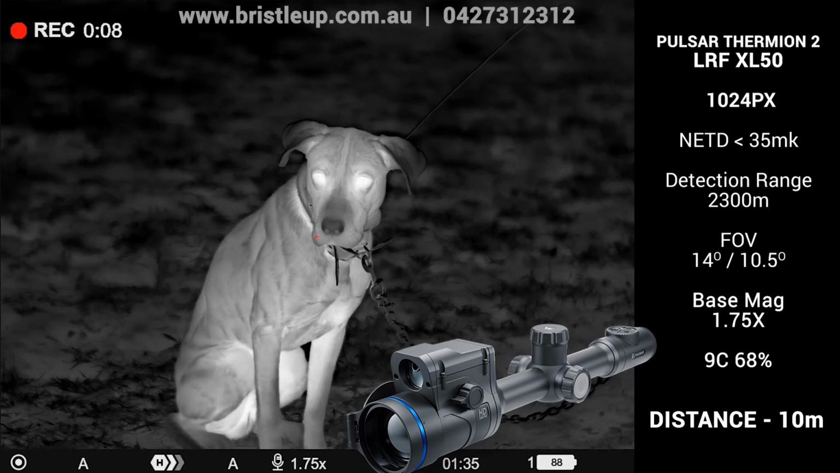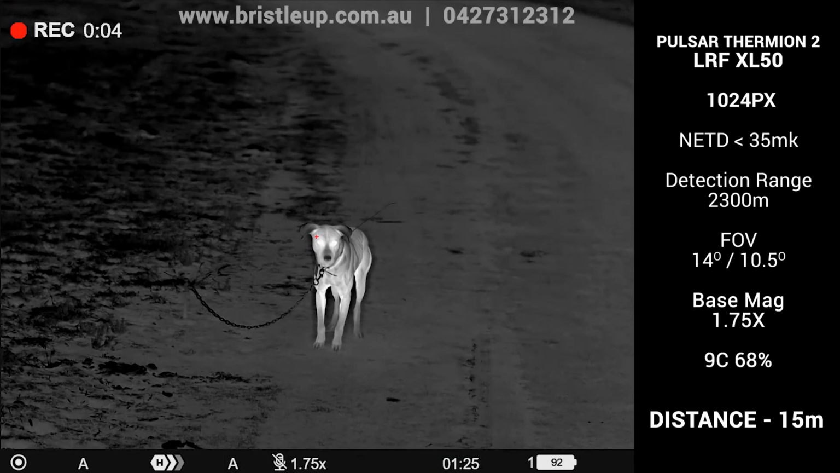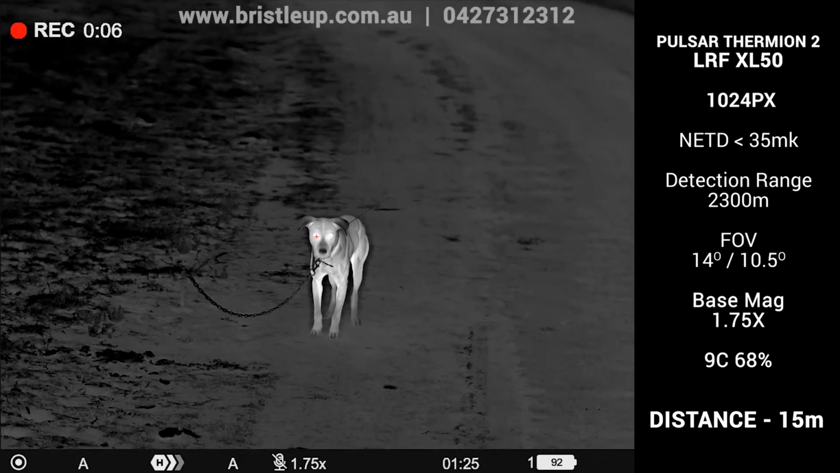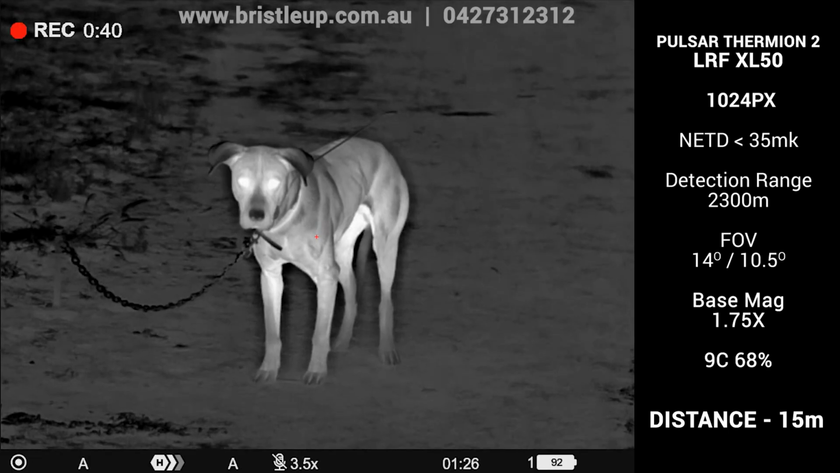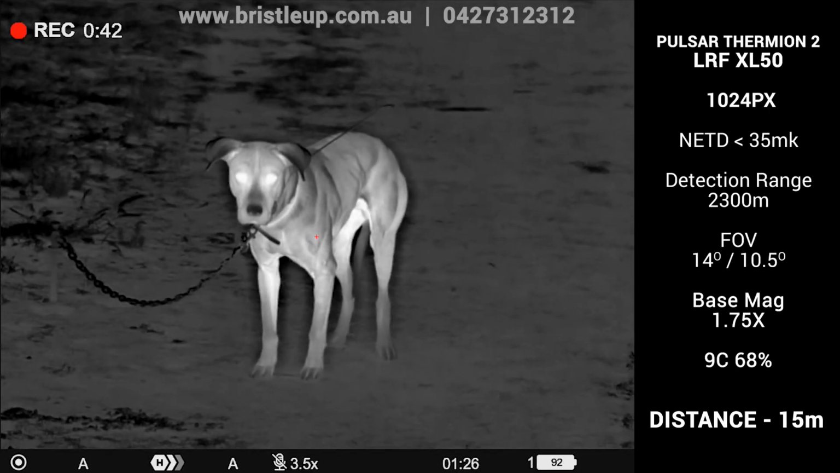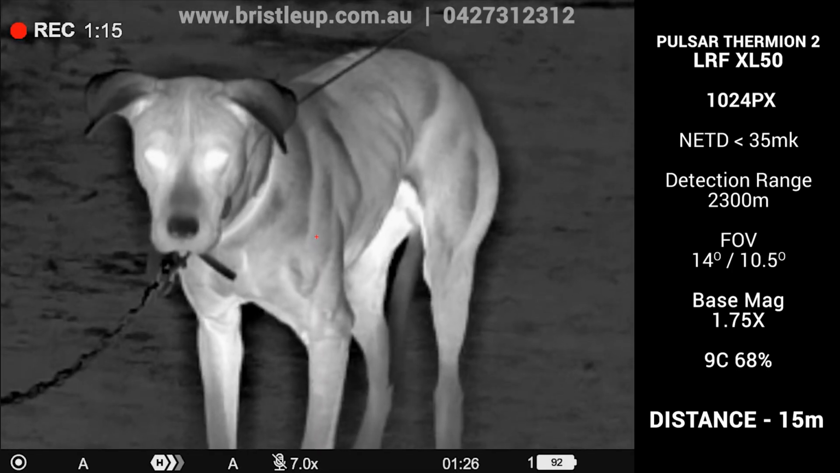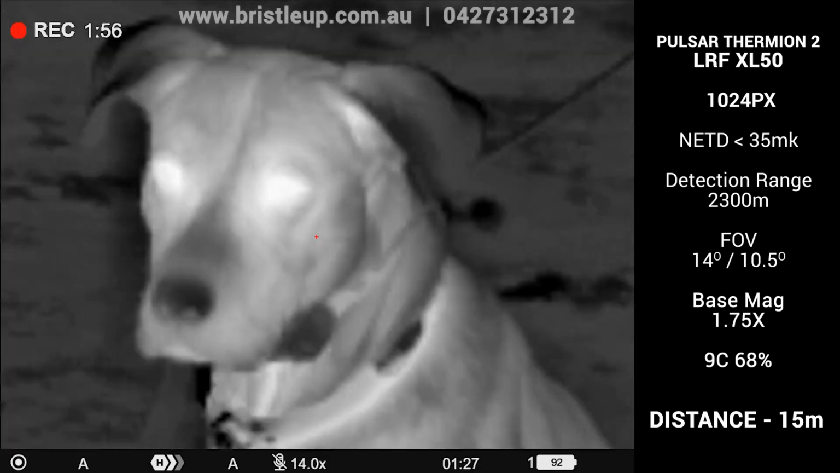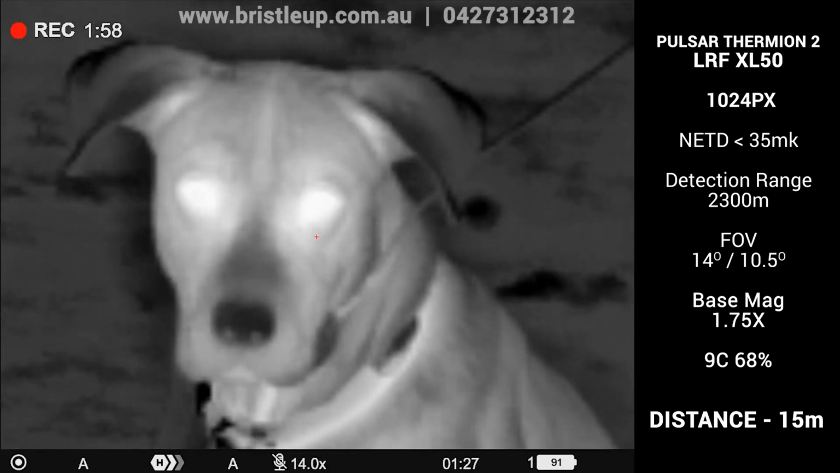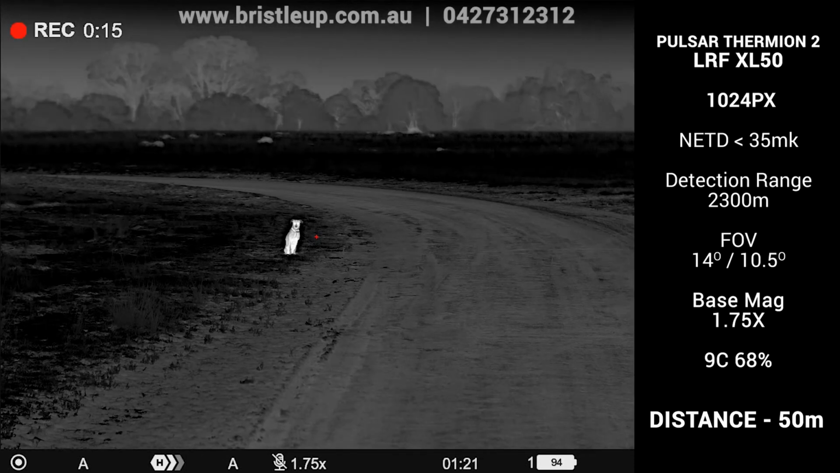Today we're taking a look at the Pulsar Thermion XL50, a high definition sensor scope that has exceptional image quality with a very wide field of view. Now we're going to take a look at the image quality from 10 meters out to 300 meters at different zoom levels on our test subjects here, our very patient dogs, and just see how good the image quality is.